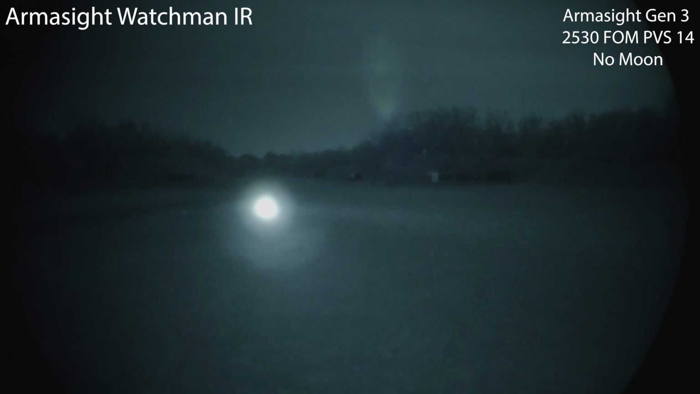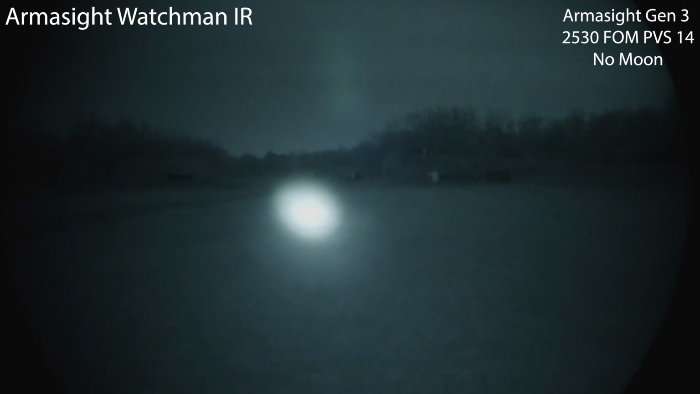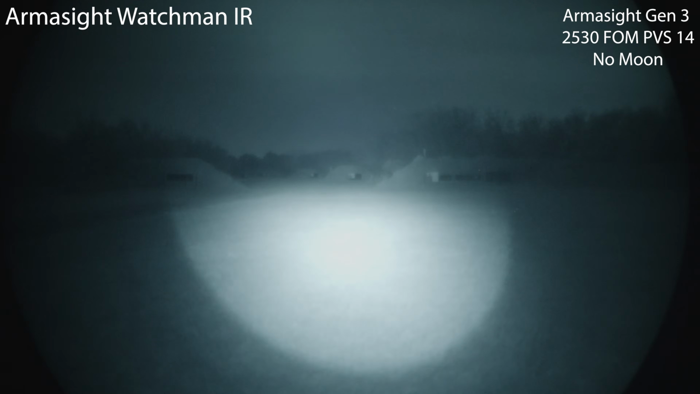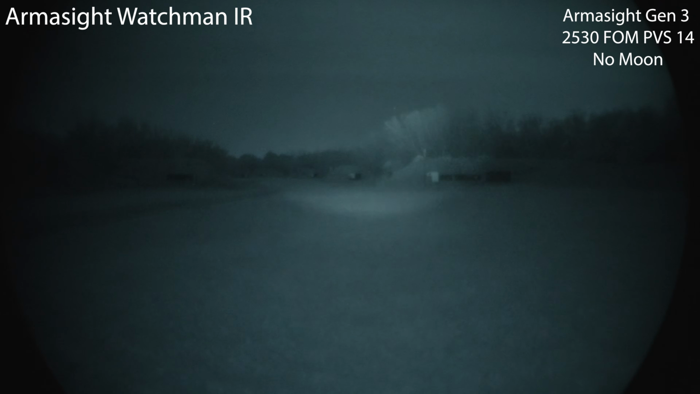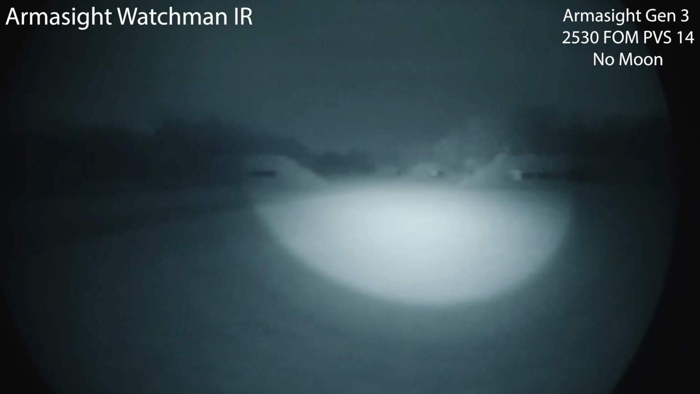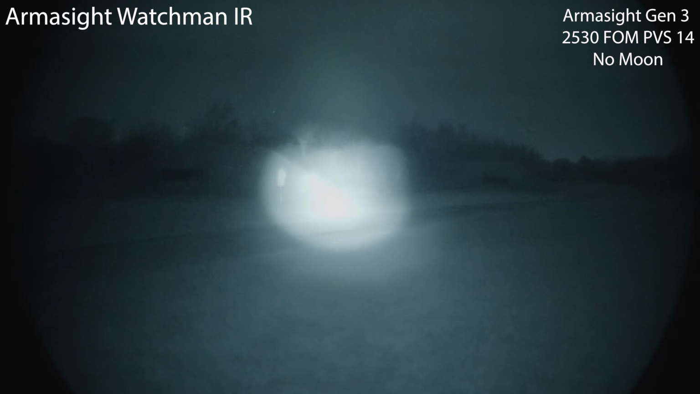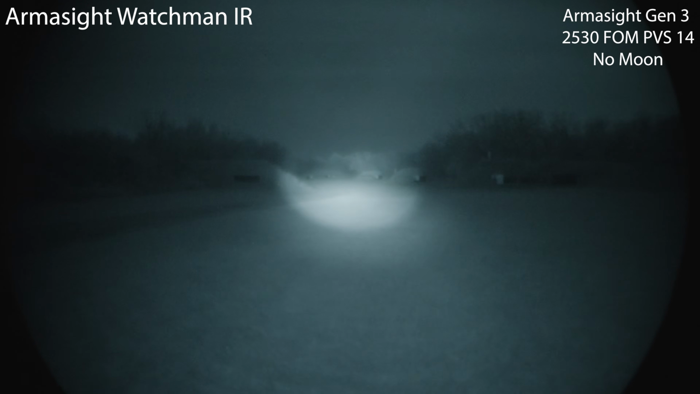So what I will do, let's go wide. It's a pretty clean illuminator, and we'll do wide and high. And there you go, boom, entire range, 100 yards all the way out to 500 being completely illuminated without issue, with the added range and features.